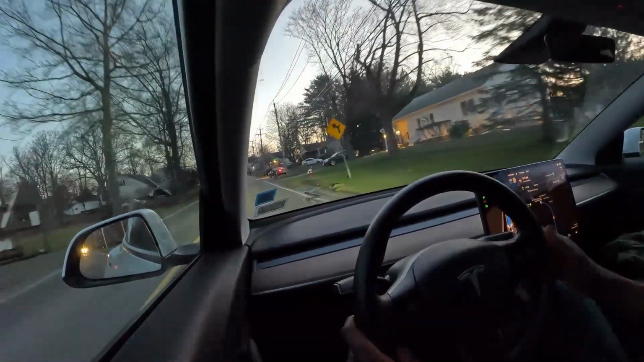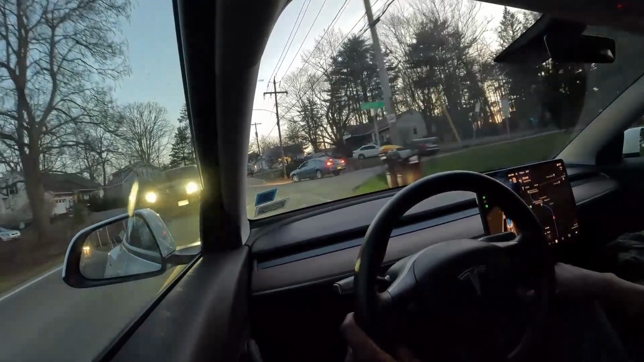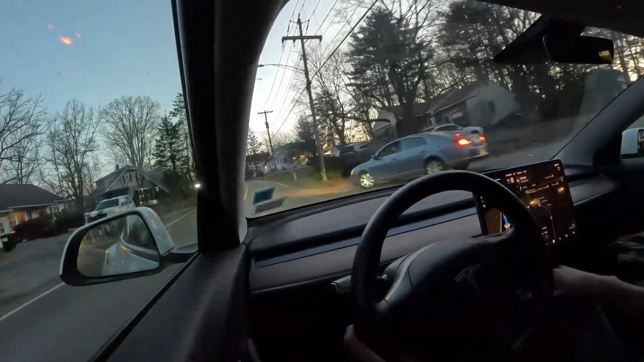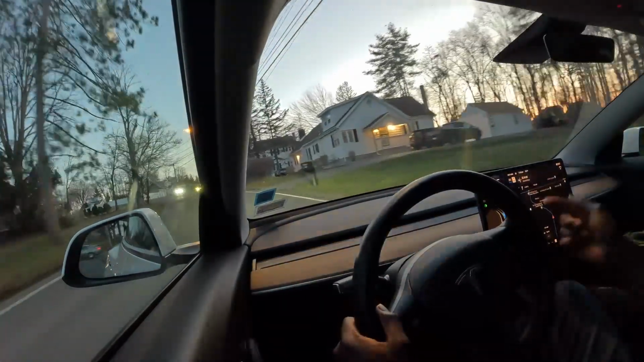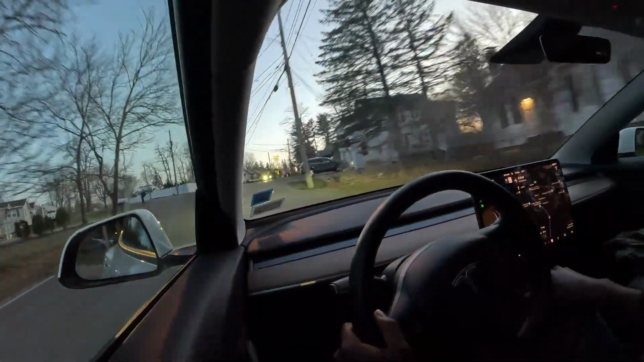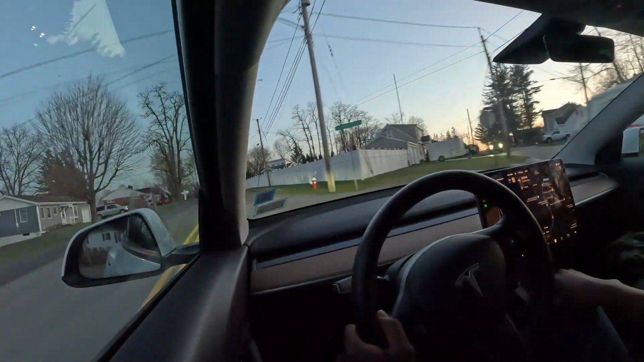Slowing down because this guy wants to turn. He's doing a U-turn. Trying to figure what's going on. Slowing down, but it's still moving. Good job. I gotta make a left turn here. Sees the oncoming traffic, but we have the right of way. Still moving.